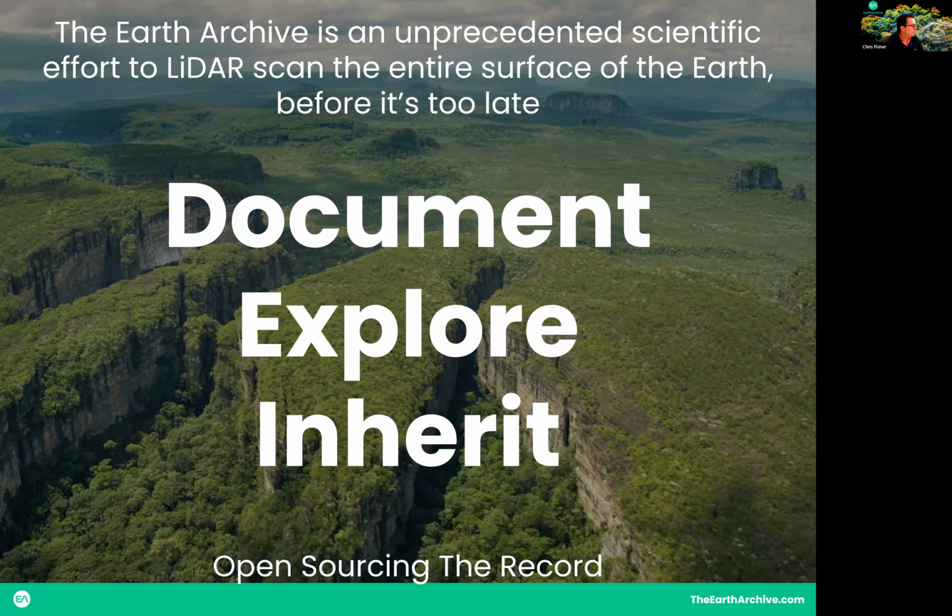And the mission of the Earth Archive is really threefold: document, create a baseline record of the Earth as it is today, to more effectively mitigate the climate crisis; explore, build a virtual planet, a digital twin accessible to any number of scientists so we can better understand the world today; and third, inherit, preserve the record of the Earth for our grandchildren's grandchildren so they can study and recreate our lost cultural and ecological heritage. The holodeck on Star Trek, this is the way that it's going to be done. These are the baseline data to actually create that.